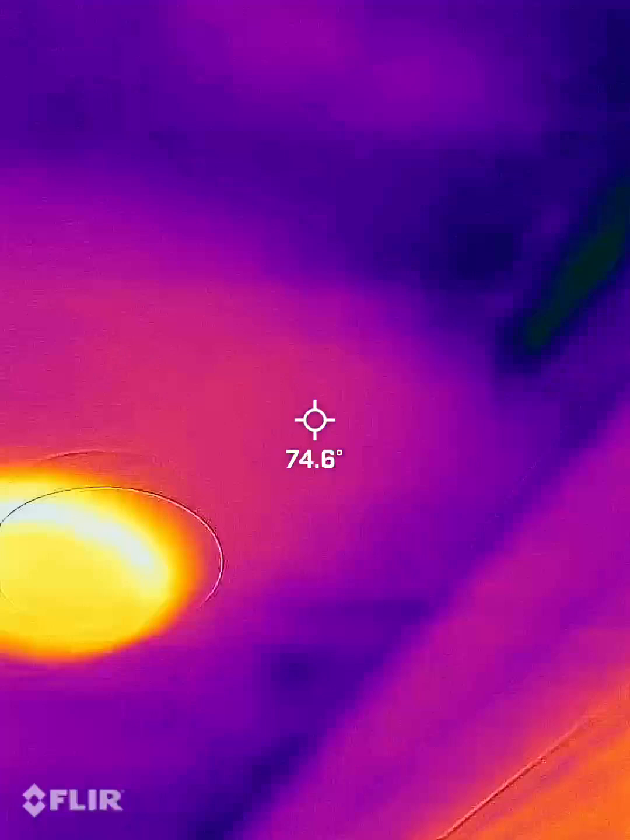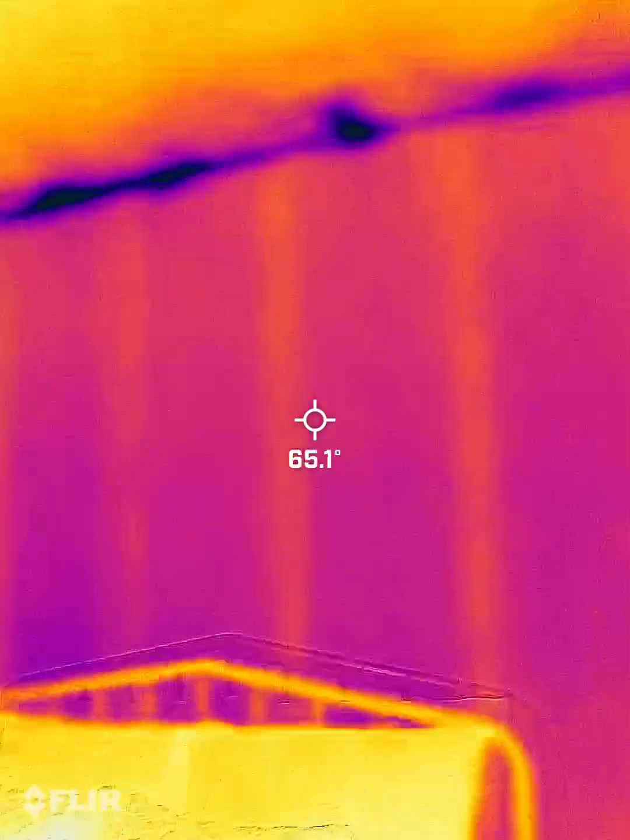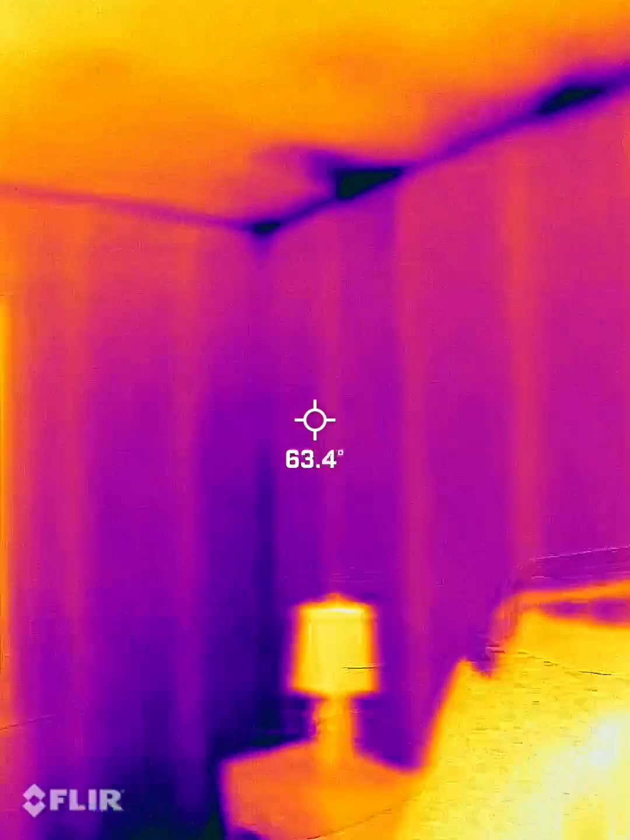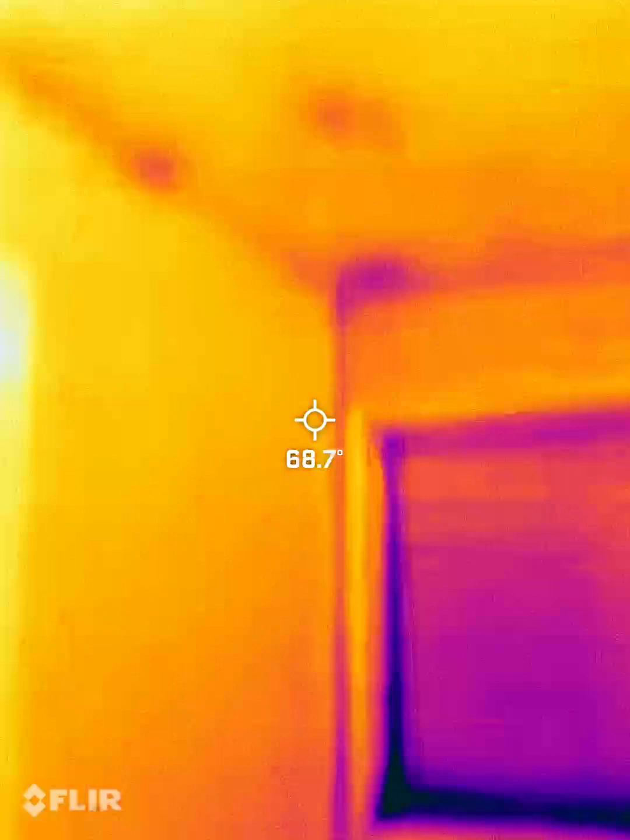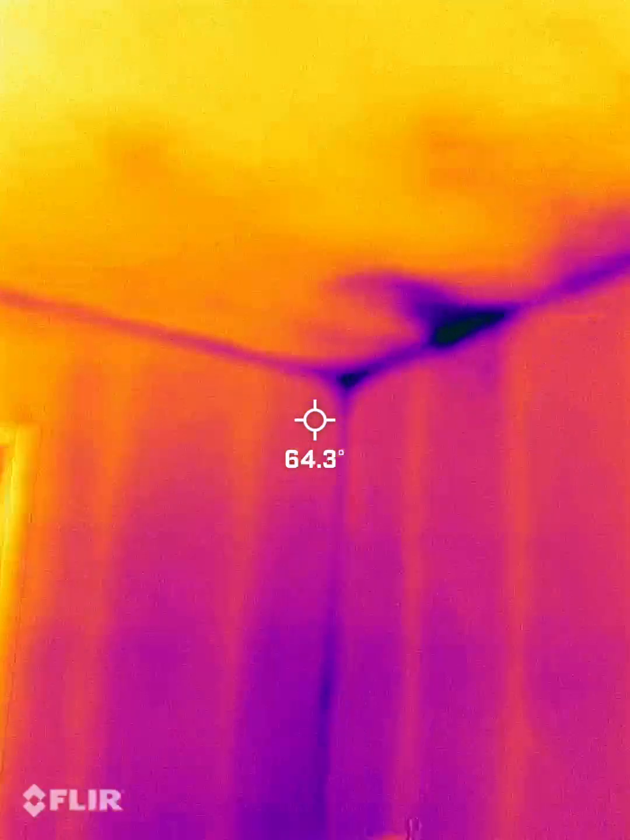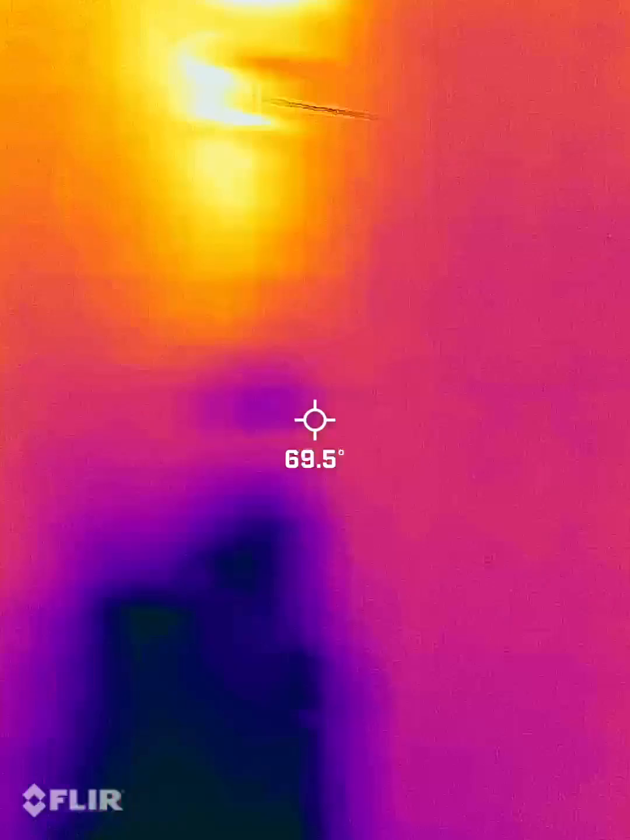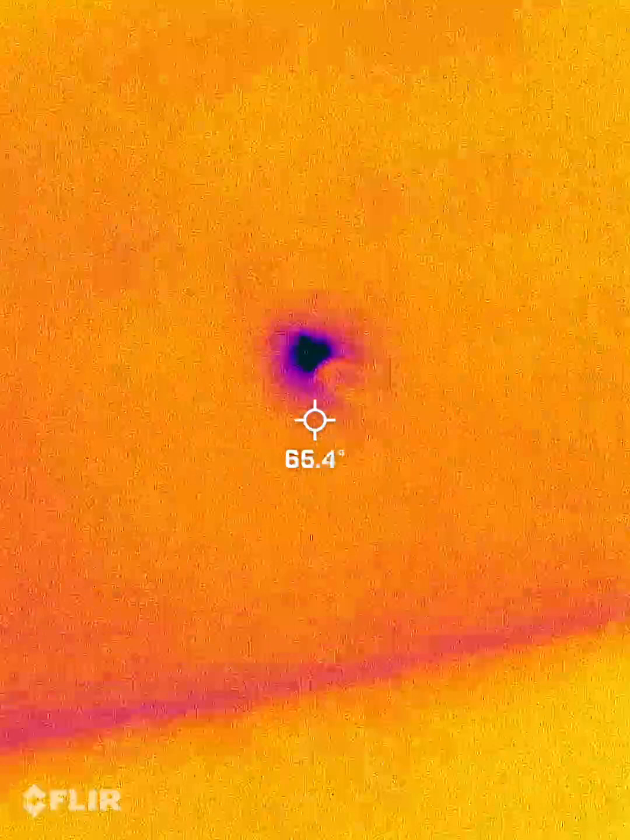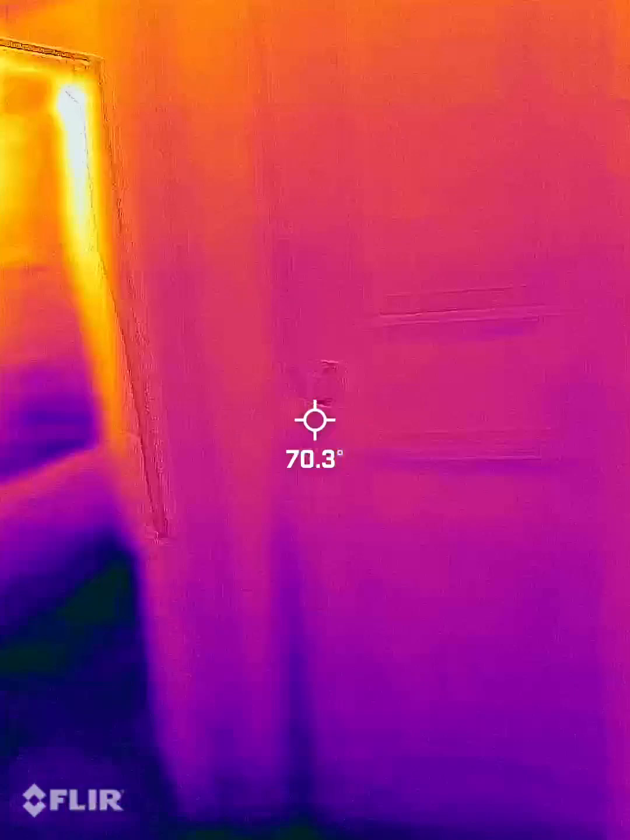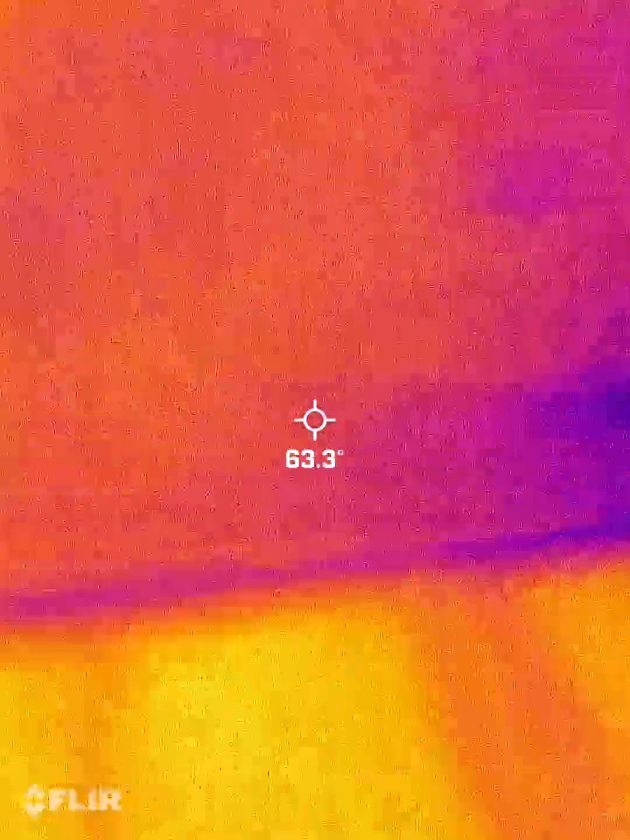And the hallway. Yeah, and this was the northwest bedroom. See the north wall, missing insulation. Same as the other room. Right here, this is all missing insulation, or possibly lower insulation. But either way, it's a pretty good amount. This is a hole where the electrical wires go. The windows are very tight. I'm not very concerned about the windows.